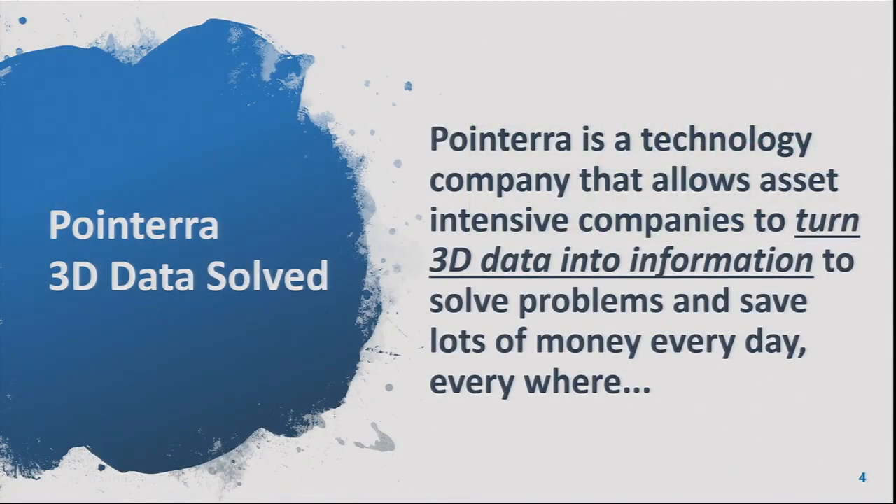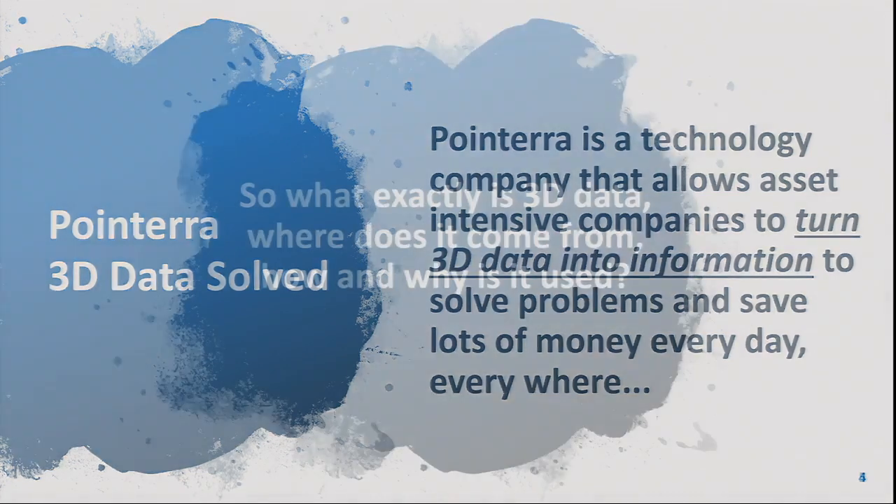So what is Pointera? We're a technology company, obviously. We're here today amongst some fantastic technology companies. And our particular solution allows companies and businesses that are asset intensive to turn all that 3D data that we just saw in the animation into information. If there's a couple of takeaways today, one is that we turn data into information and we let people solve real world problems every day, everywhere.